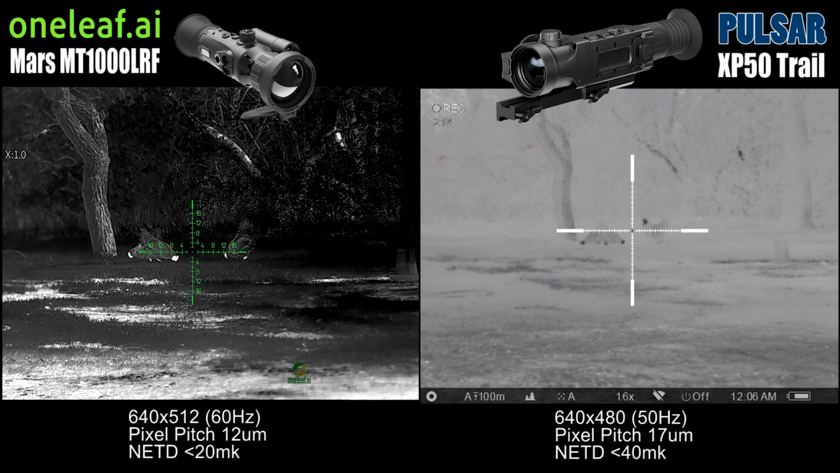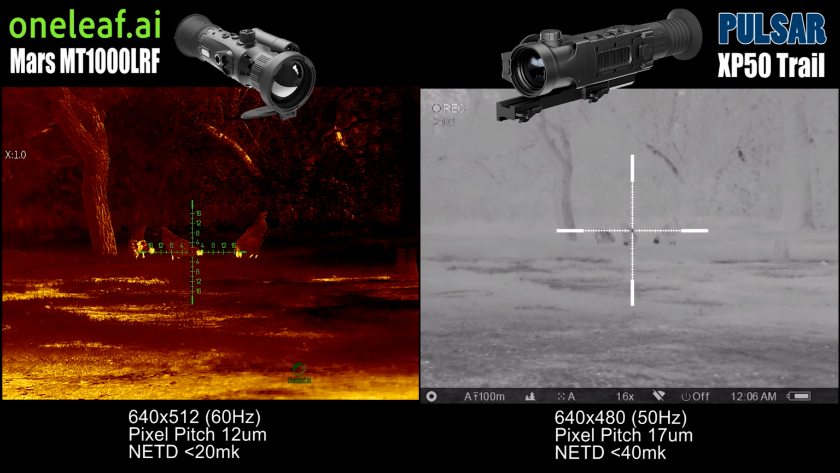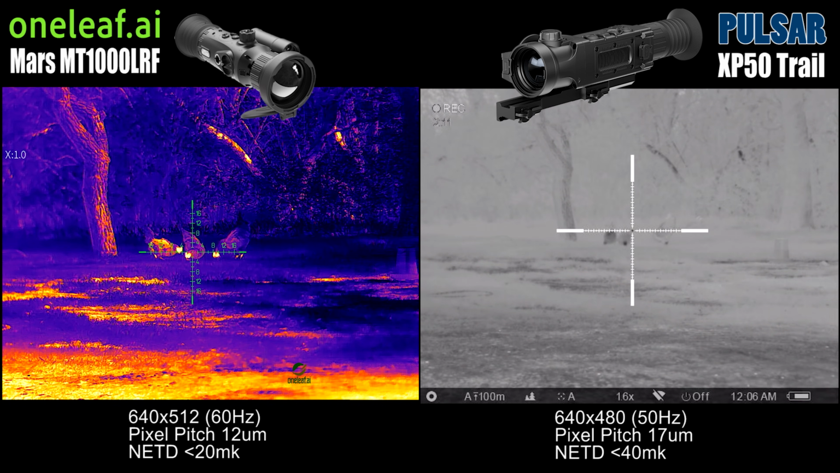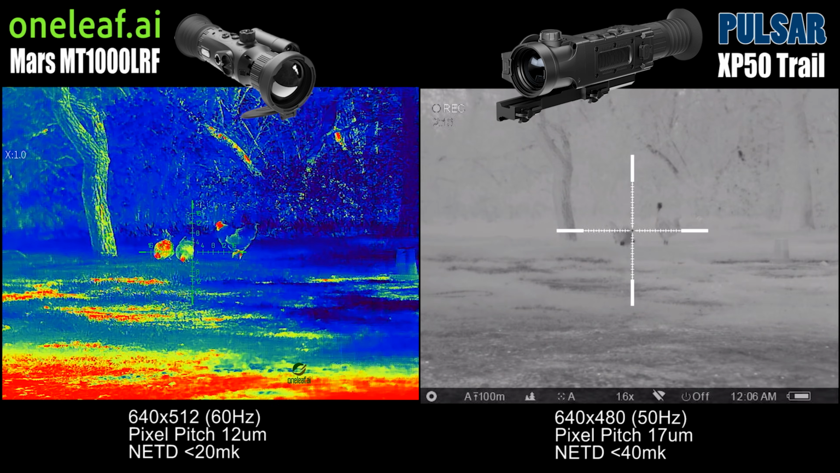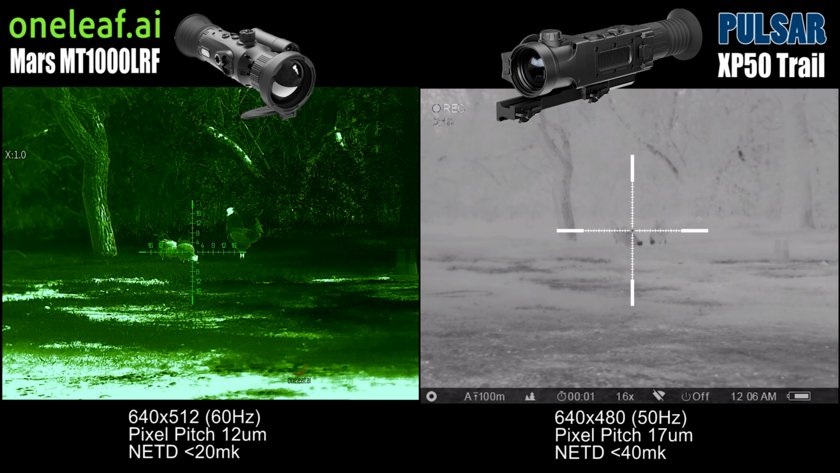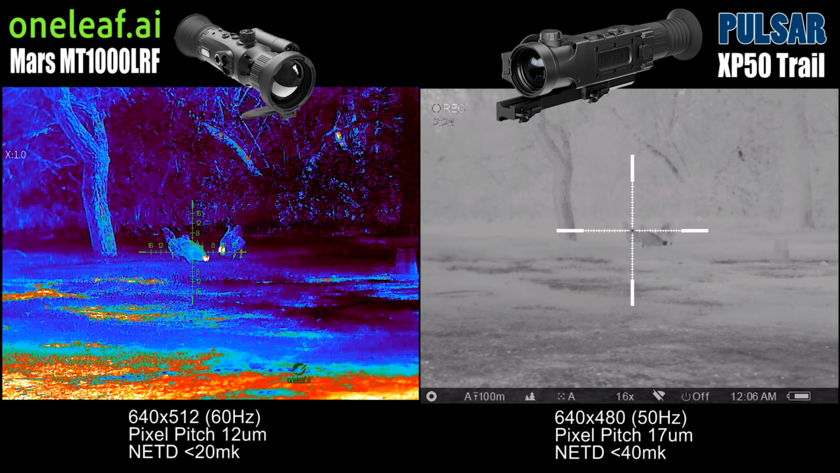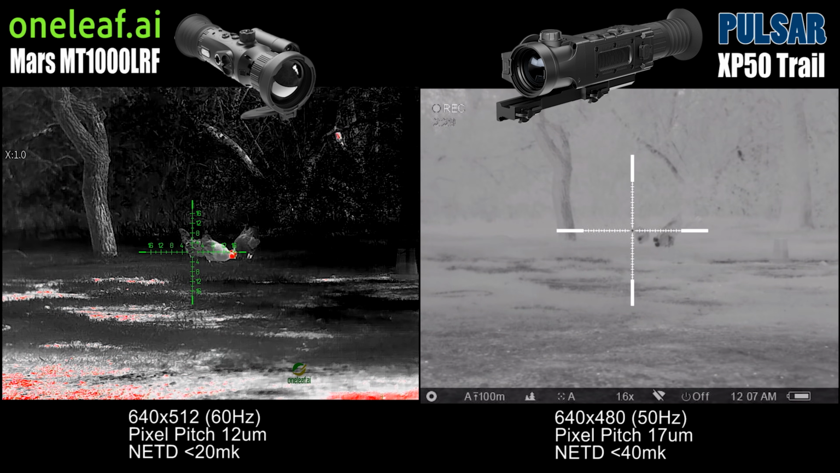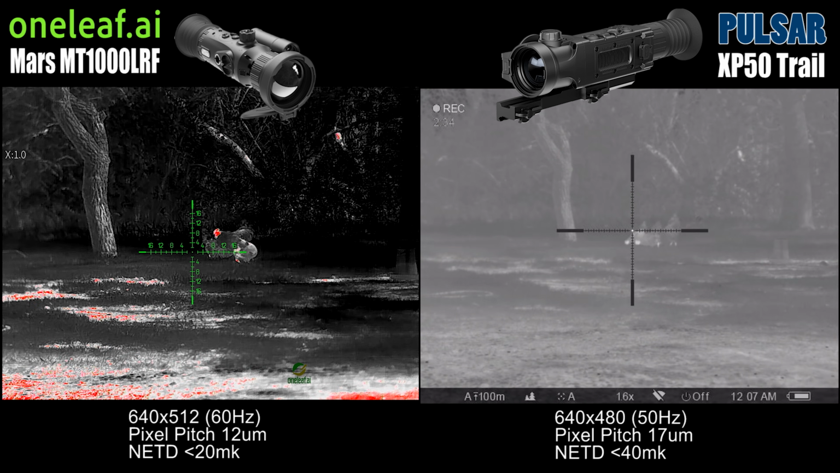Now we're going to go through the modes, the different palettes on the Oneleaf. We have sepia tone, we have iron bow, we have rainbow, we have night mode, we have aurora, we have red hot. I kind of like the red hot, that's pretty cool. Just highlights the warm parts here.